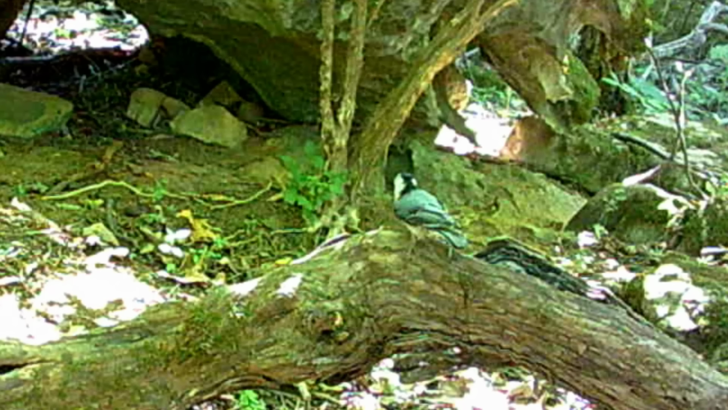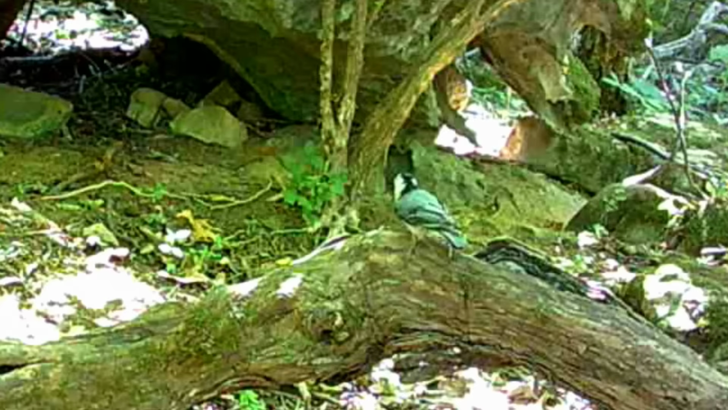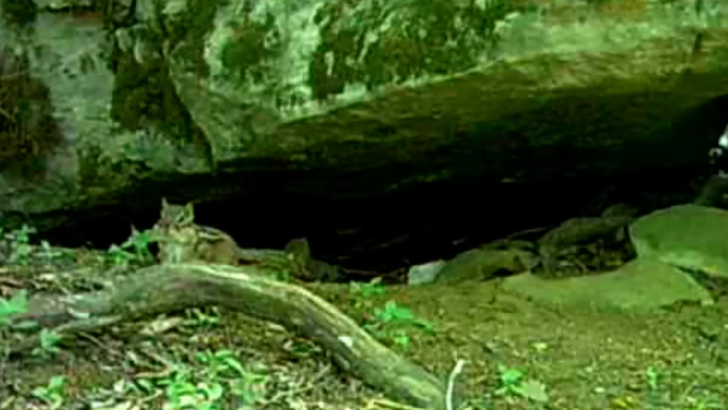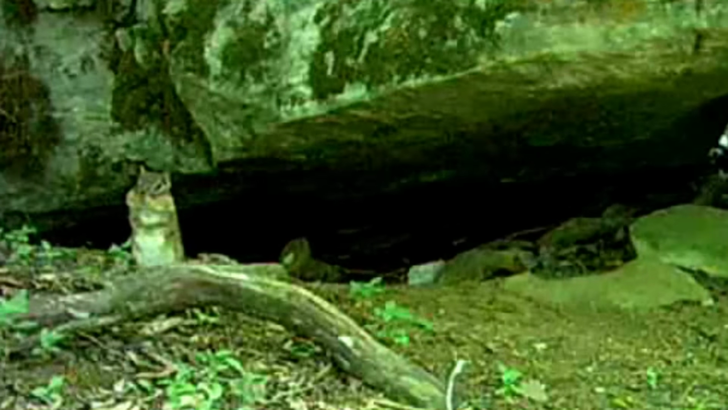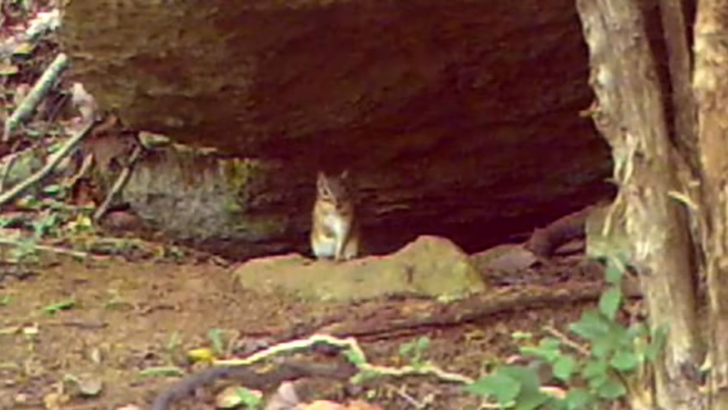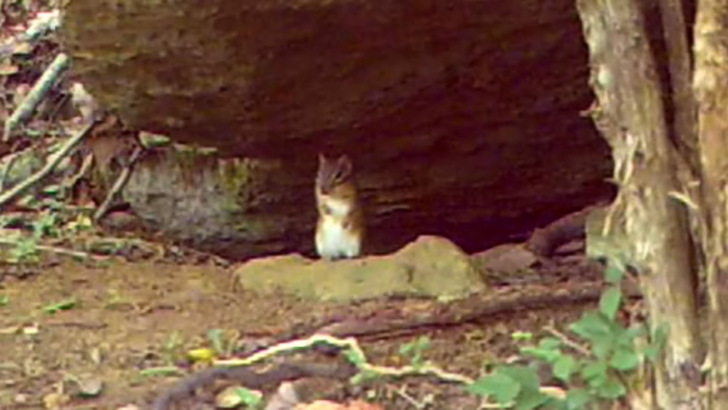And at the rock, looks like a little bird, a nuthatch. Pretty glimpse. And a little ground squirrel. Like he's got his jaws full of something. He lives here in the rock too, evidently.